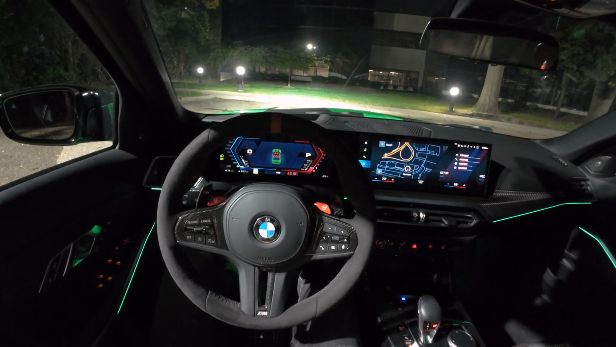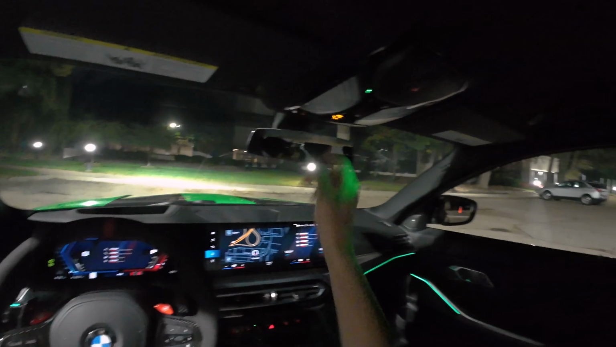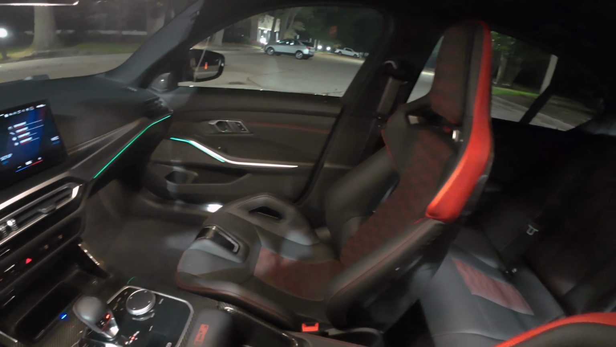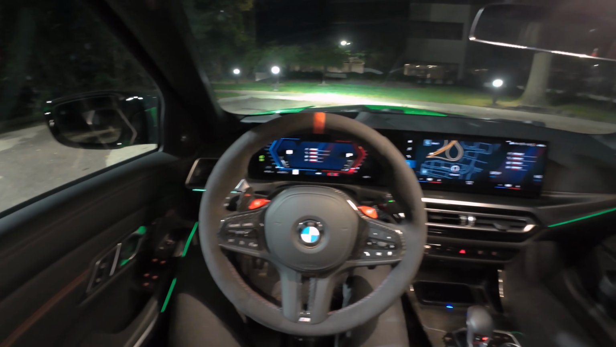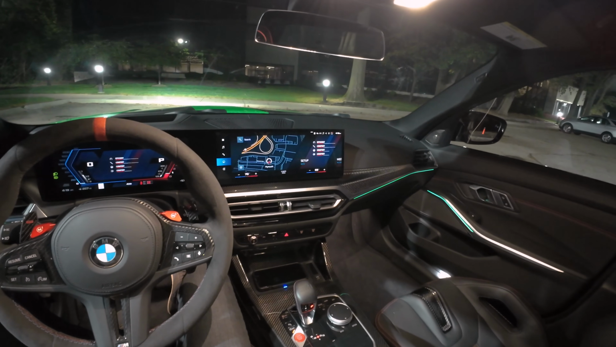Tonight we're driving the 2024 BMW M3 CS. Not too long ago, we drove the M4 CSL. We took it out on track. Tonight we're going to be doing a night drive of this M3 CS. This is a little bit different from the M4 CSL. It's all-wheel drive for starters, and it's a little bit more comfortable.